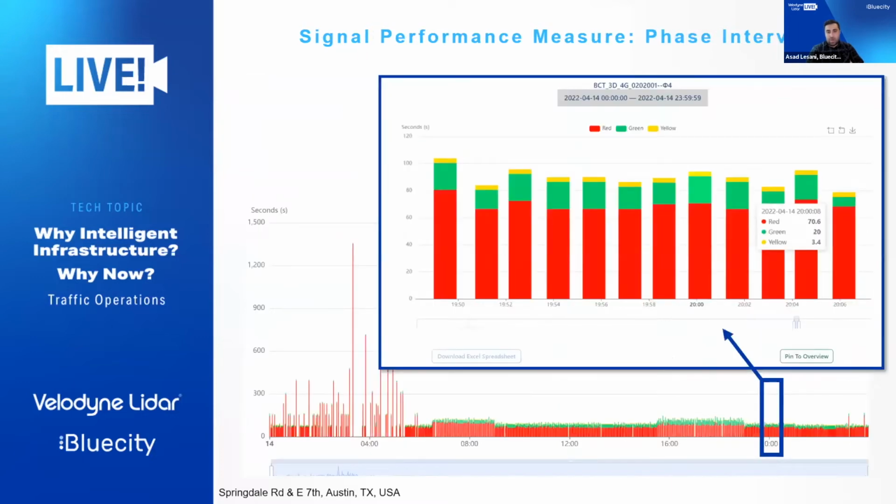On our next parameter, we measure phase intervals. We provide visualization of phase intervals, which shows the duration of red, green, and yellow phases for each cycle over a 24 hour period.